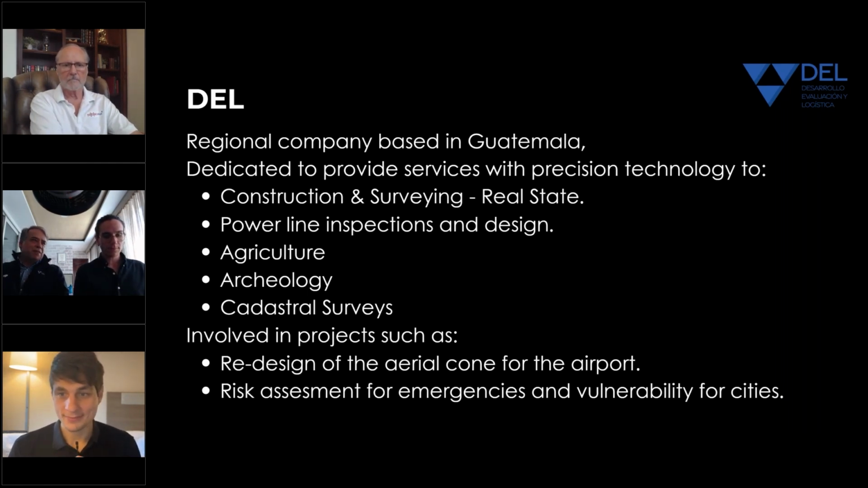So DEL is a regional company based in Guatemala. We're dedicated to provide services in the precision technology to construction surveying, real estate market, power line inspections and design, agriculture, archaeology, cadastral services. We are involved in projects such as redesign of the aerial cone for the airport in Guatemala City and other projects like that. We work a lot with the real estate market. Also, we started in the agricultural market using spray drones. And risk assessment, emergencies, and vulnerability for cities. That's the new project we're starting now with Guatemala City and other cities around.